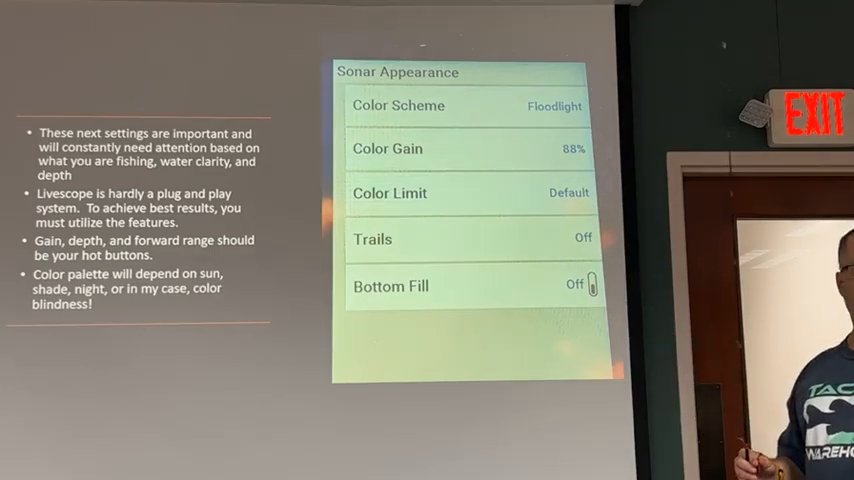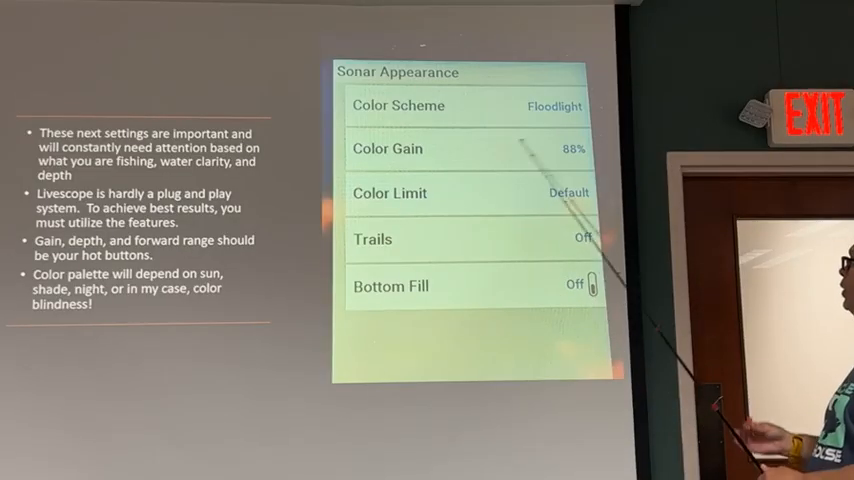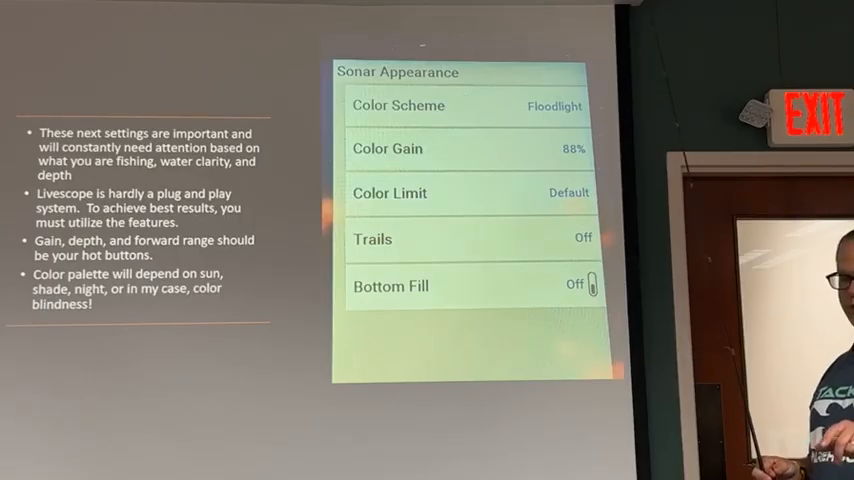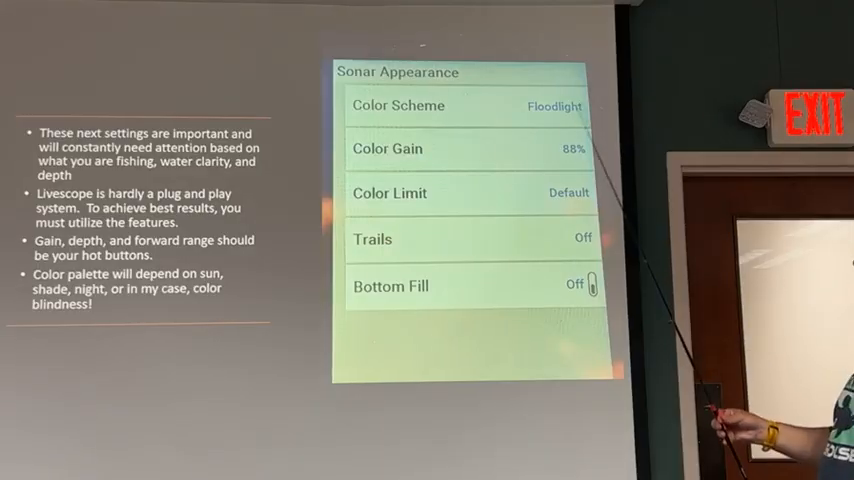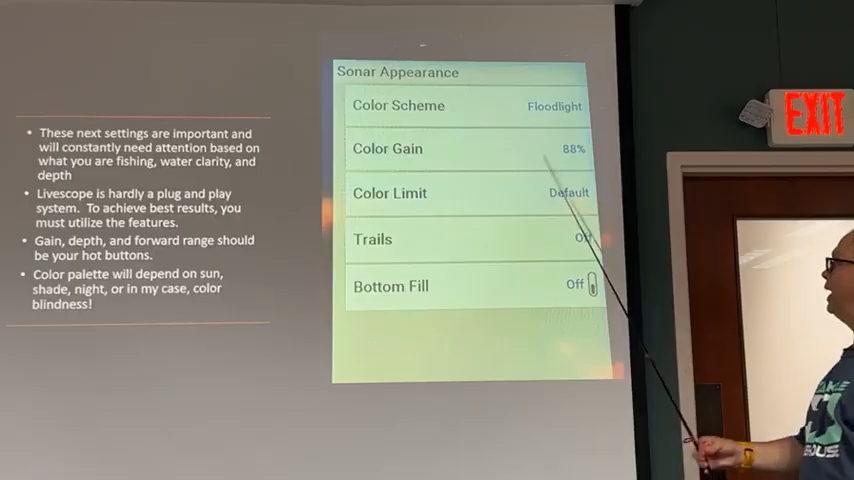The best I can say is just play with it. But when you get your unit, or if you already have a unit, in the morning you may want to go like 60, and when that sun comes out, don't be afraid to crank it to 100, especially if you can't see your bait or you can't see your fish. This is the number one reason why people buy Livescope and say, gosh, you can't see them. Well, they've got this jacked all over.